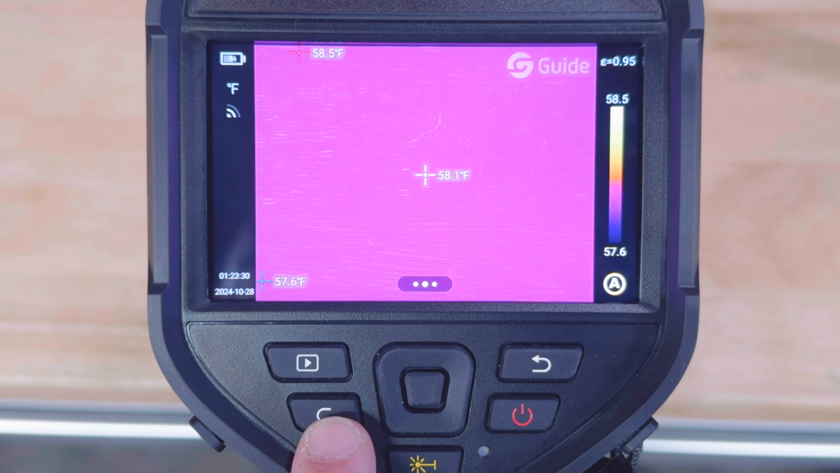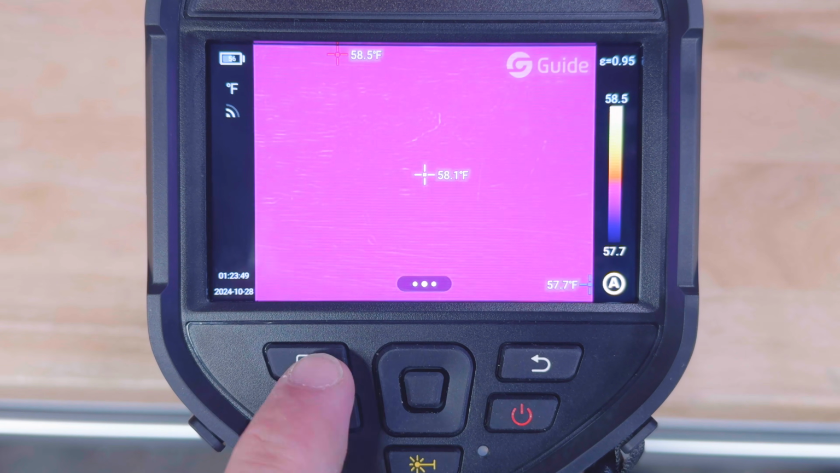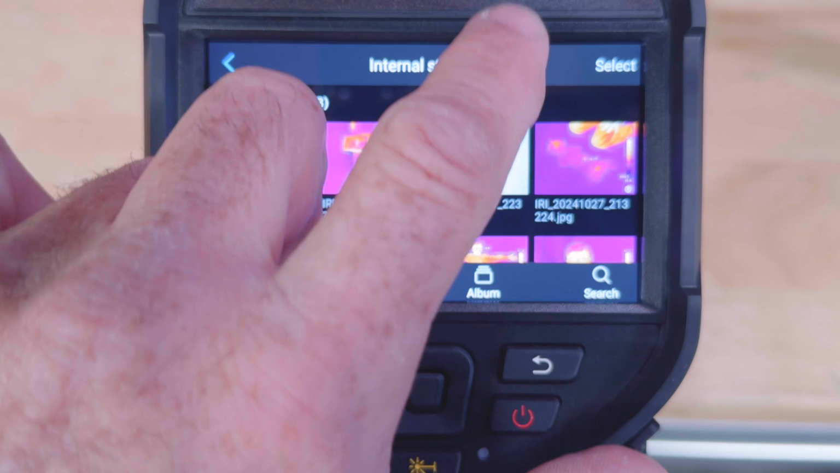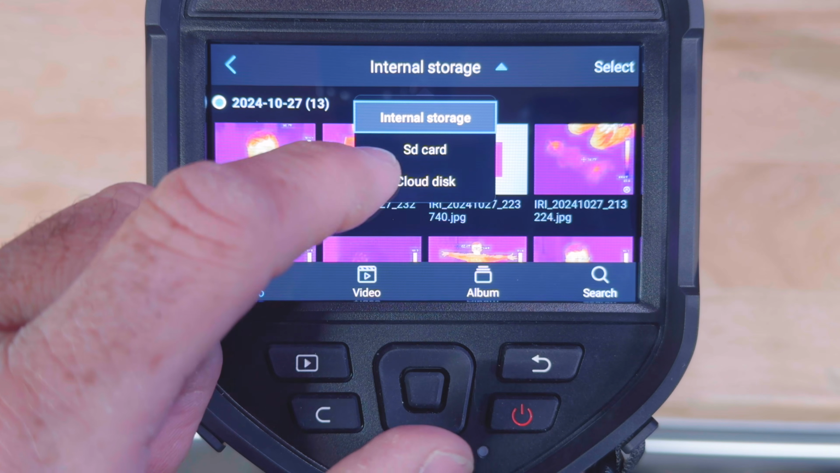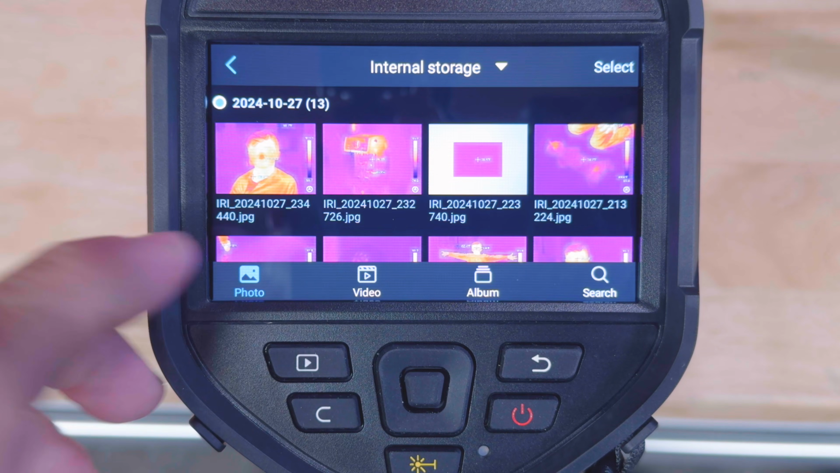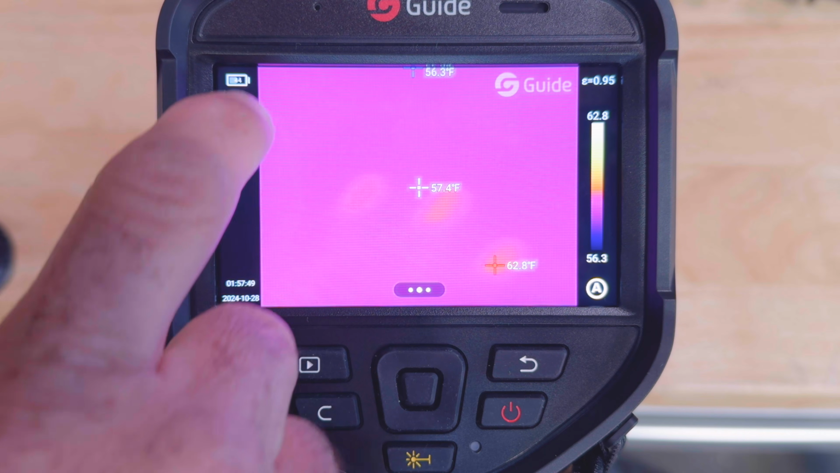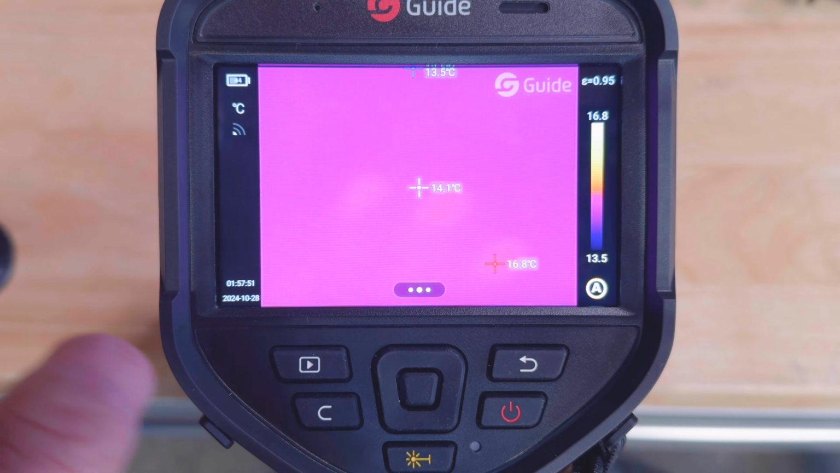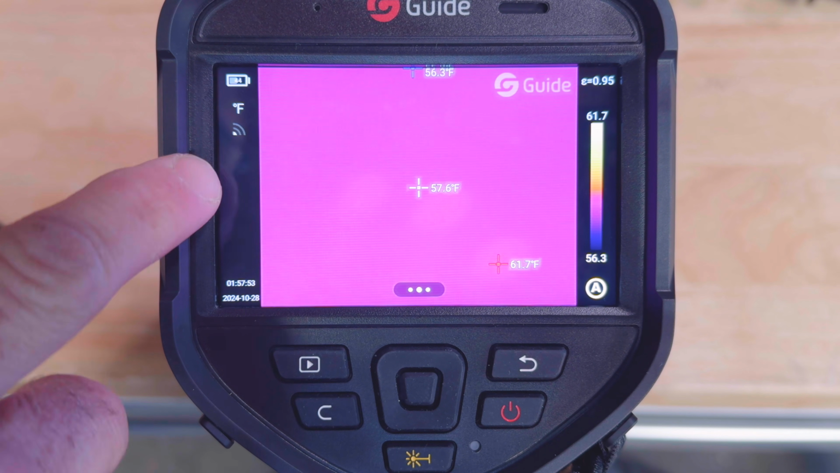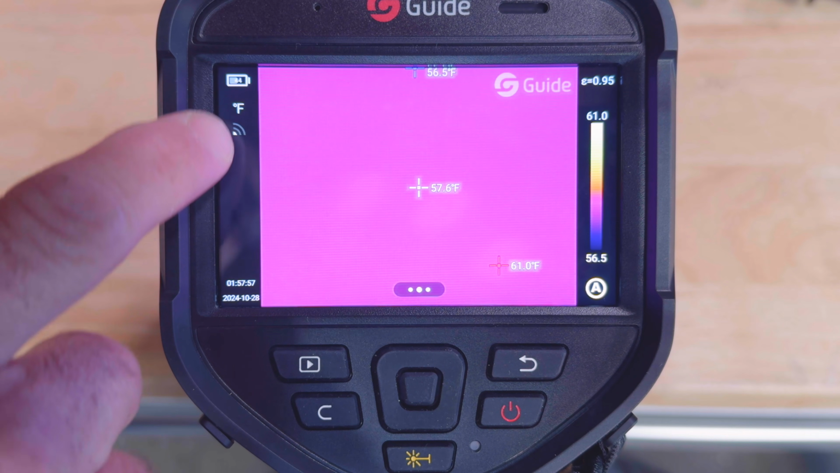So you can toggle through your camera settings, laser pointer, laser rangefinder, internal storage. You can switch to SD card, and there is cloud service available for this. I do not have cloud service hooked up. We'll start up here. You got Fahrenheit, Kelvin, Celsius. You can change right on the screen. There's our Wi-Fi signal. We're in the garage, so not by the house.